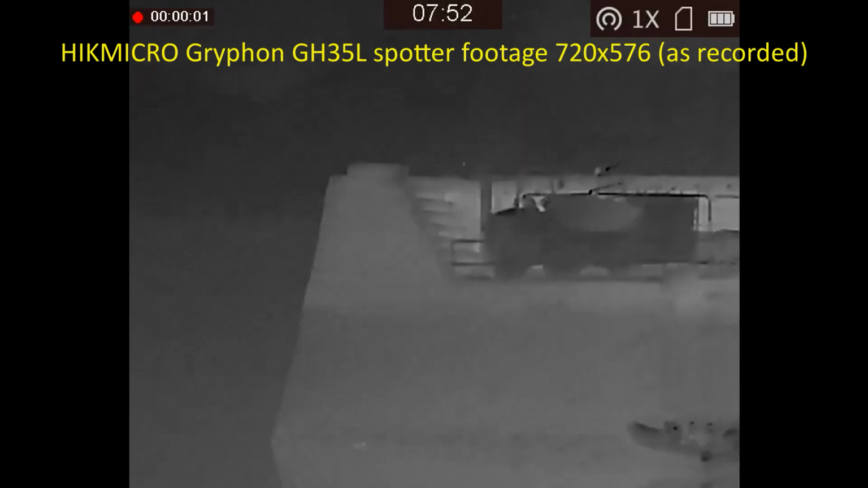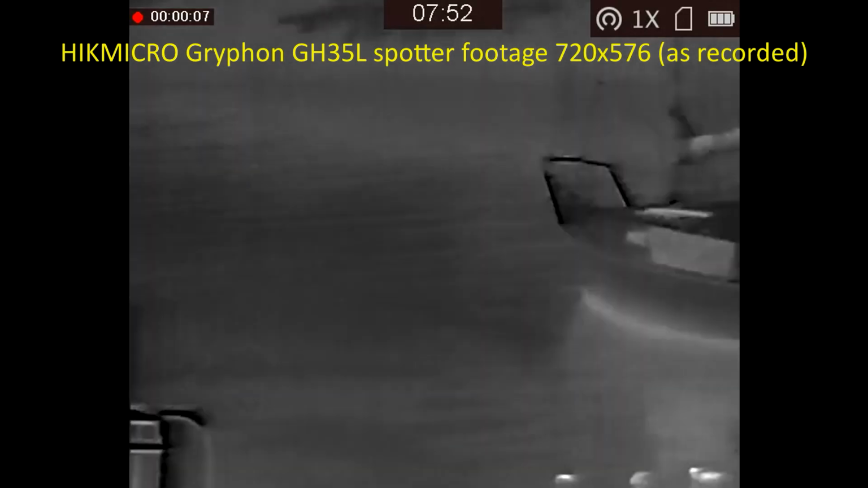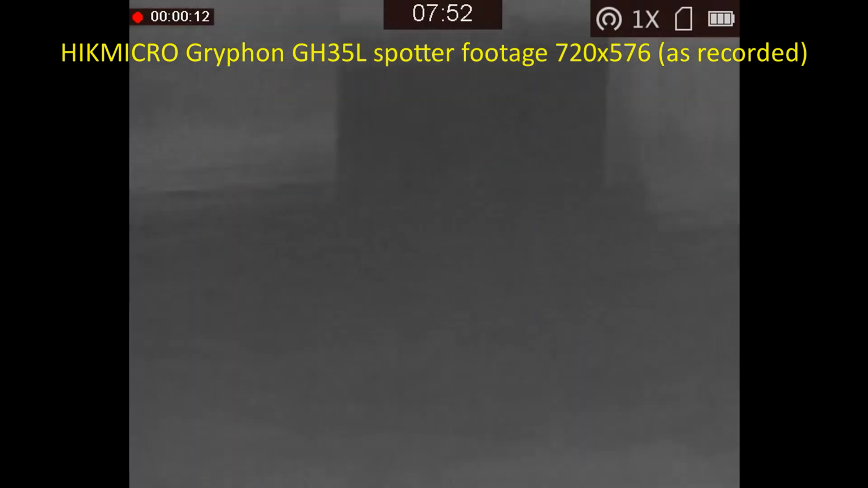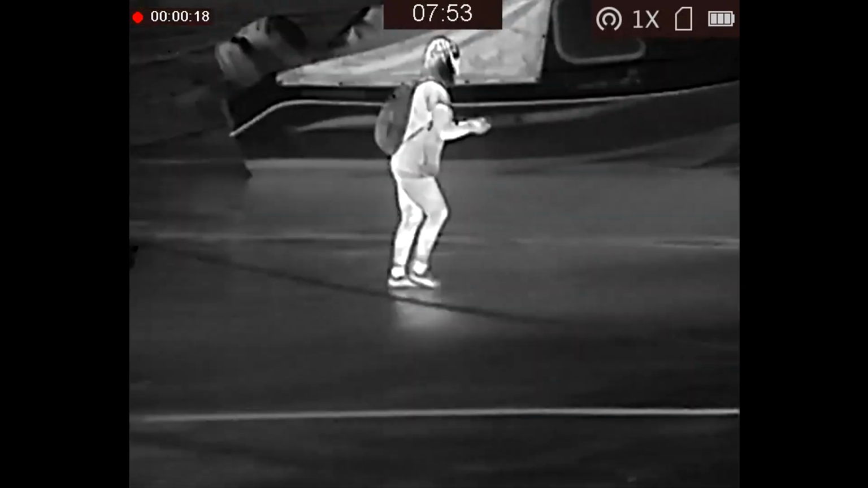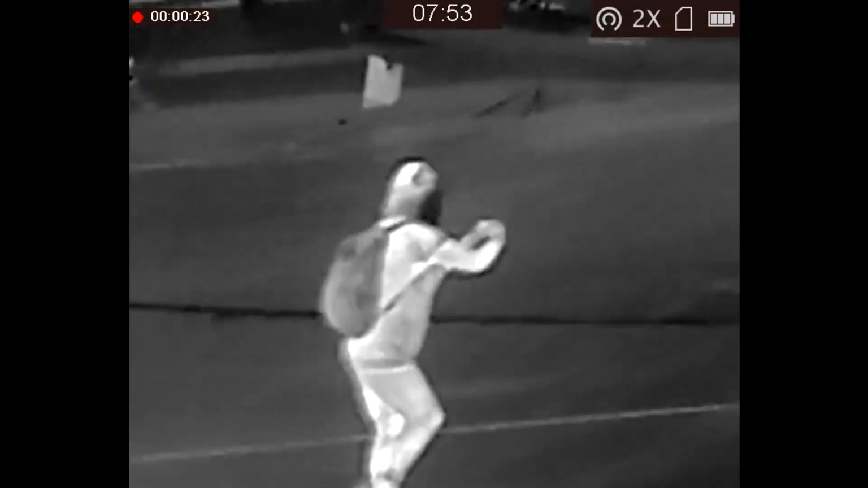I got lucky this morning with this chance to do some thermal recording with the fog ongoing. There's some ducks in the harbour. The lady walking her dog. It was very handy to have some examples of humans and animals wandering around, giving me a nice thermal signature to record. This is a zoom test with this Gryphon at 1, 2, 4 and 8 mag.